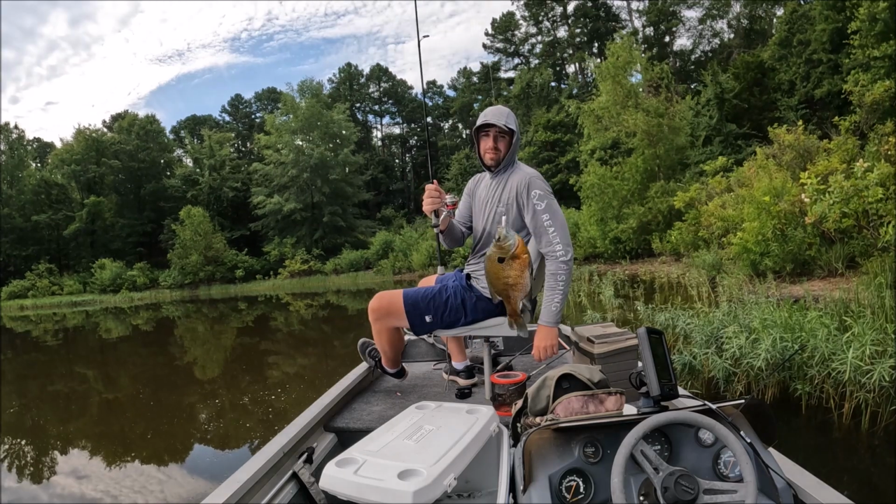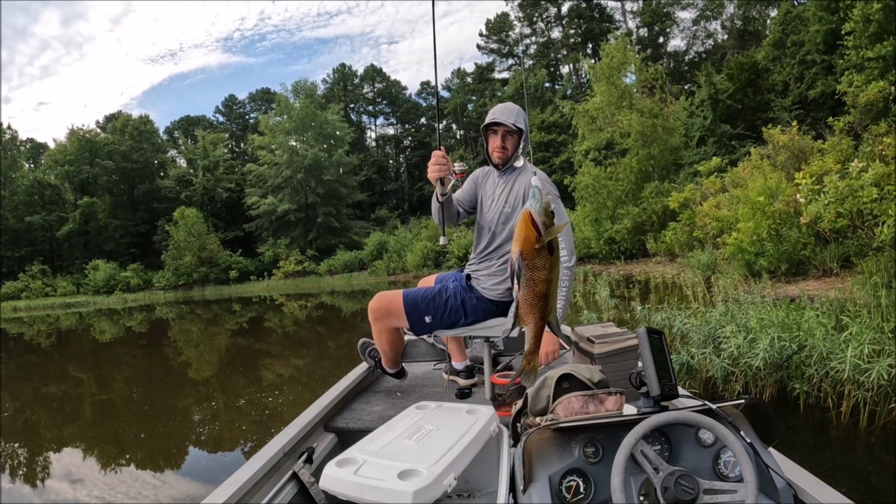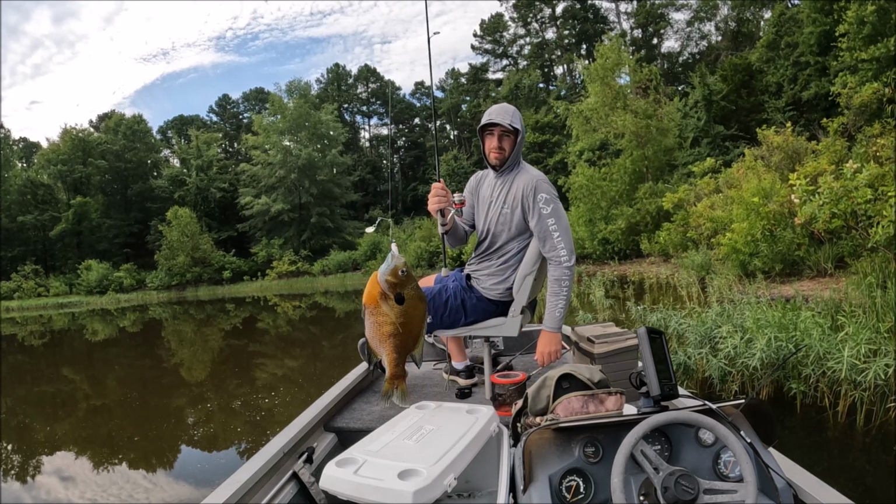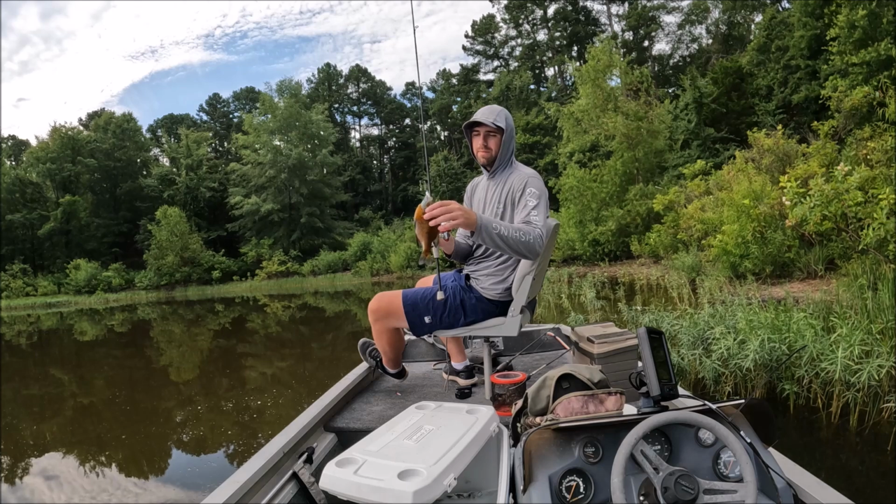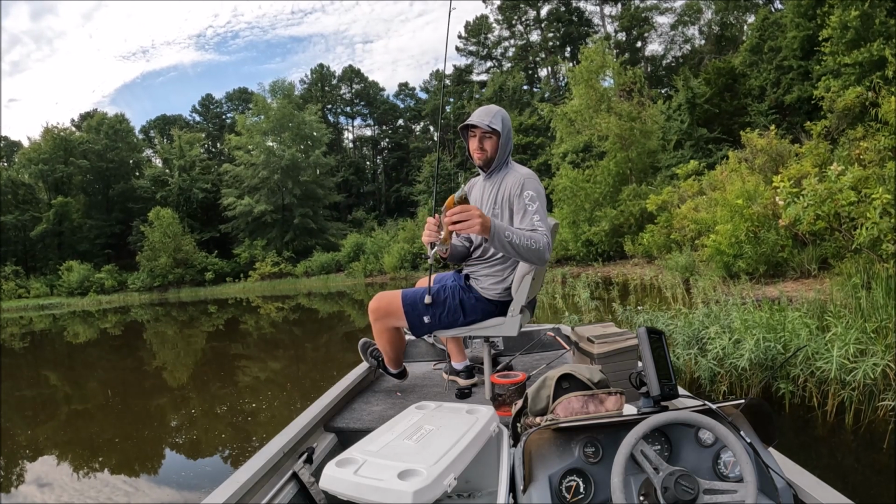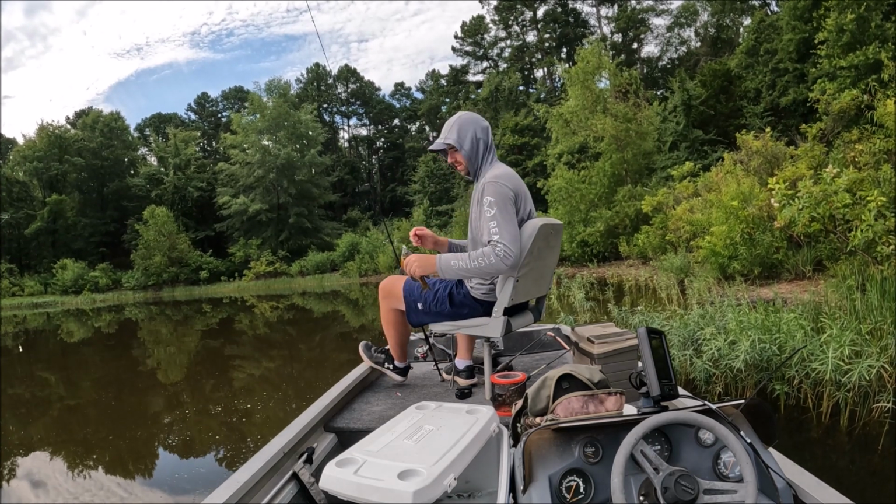Here we go. In this video, we're using 1/32 ounce beetle spins. Just picked those up from Walmart yesterday. Now last time I was here, I had a little black grub on there and I was catching them, but my line broke and I figured I'd switch to this white. All the difference in the world. They are absolutely tearing up this little white beetle spin.